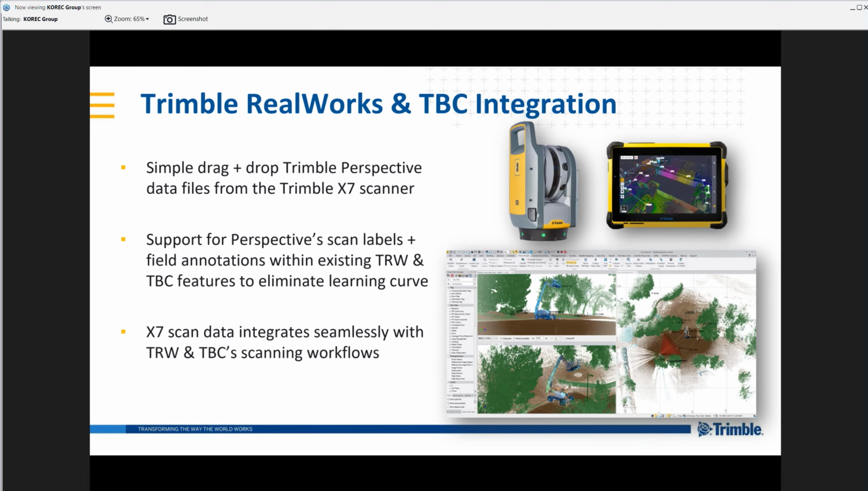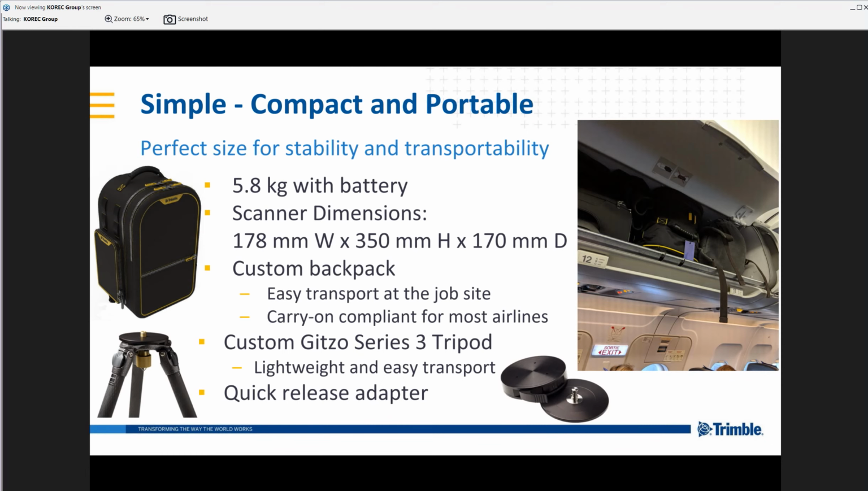So to move now on to some of the practicalities of the scanner. The scanner is supplied with a hard case, but it's also supplied with this soft shell backpack. A lot of time was spent making sure that this was carry-on compliant for most airlines, so we can travel with this, obviously not at the moment, but in time.